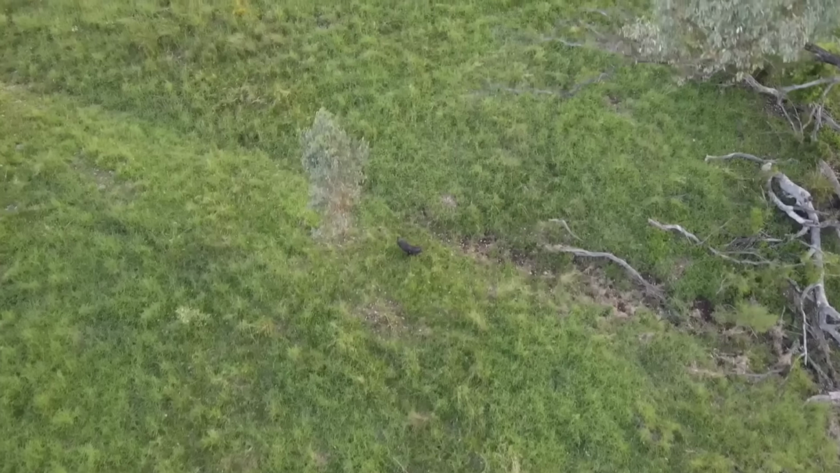I put my little mate the drone up and I managed to find a pig up on one of these fence lines, so at least I know they're here. That was no mean feat to find one in all this long grass, so that's promising. I'm going to duck back to the cabin, grab all the thermal gear. It's nearly dark. I'll get back in here in about 5 or 10 minutes and we'll see if I can find where that animal went.